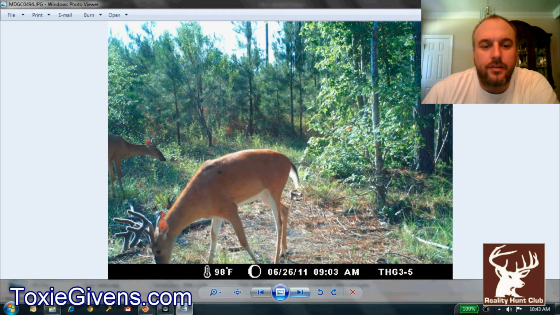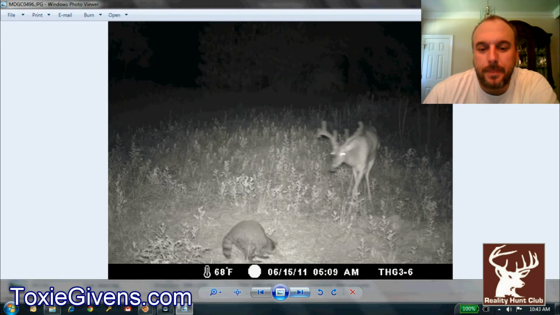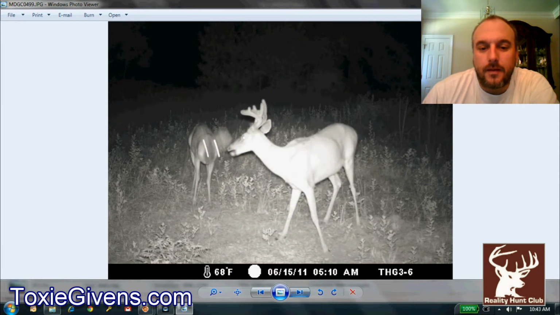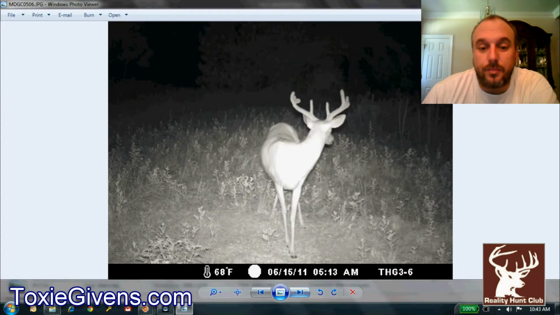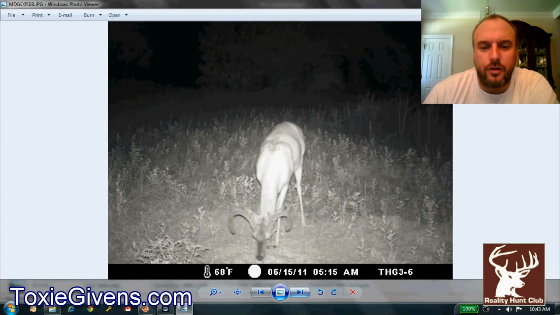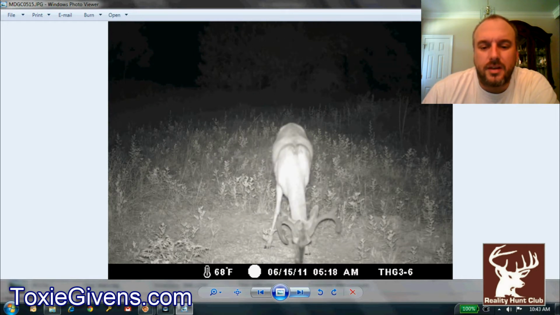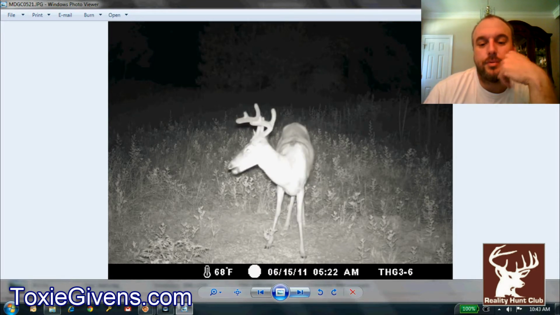This is Sway. I got some more photos of him in a little while. He's actually come back on the property. He's looking pretty good. He's got those brow tines. Not the same buck as I was showing earlier though. Real nice buck. June 15th. As you can see, he's starting to really put on some growth.